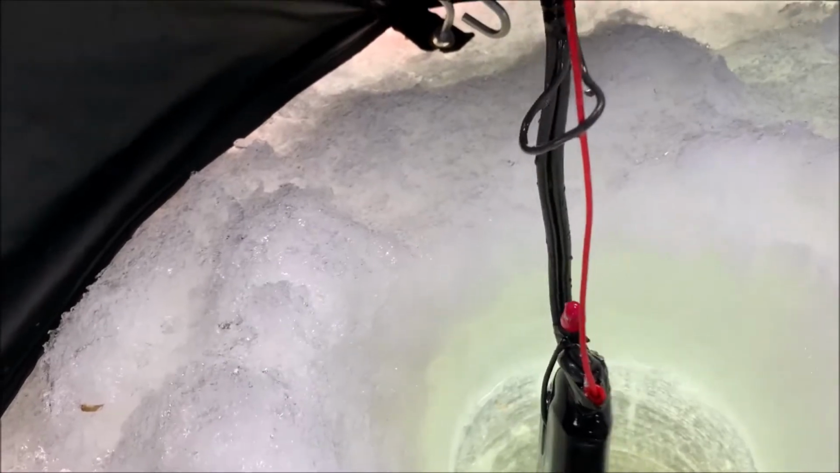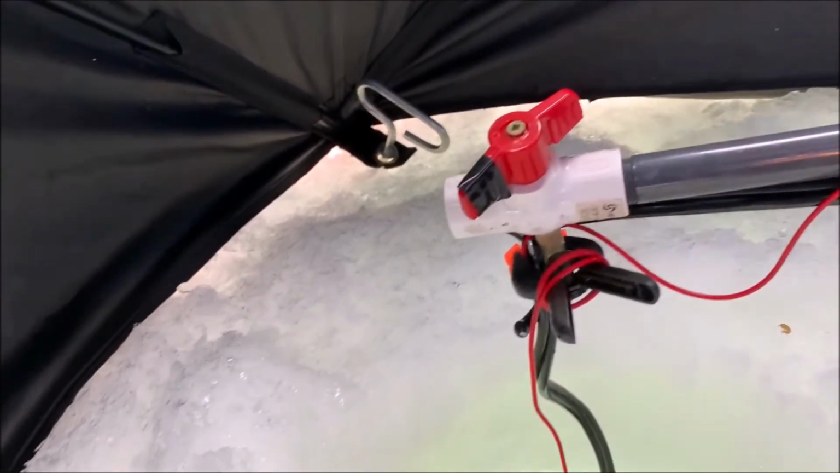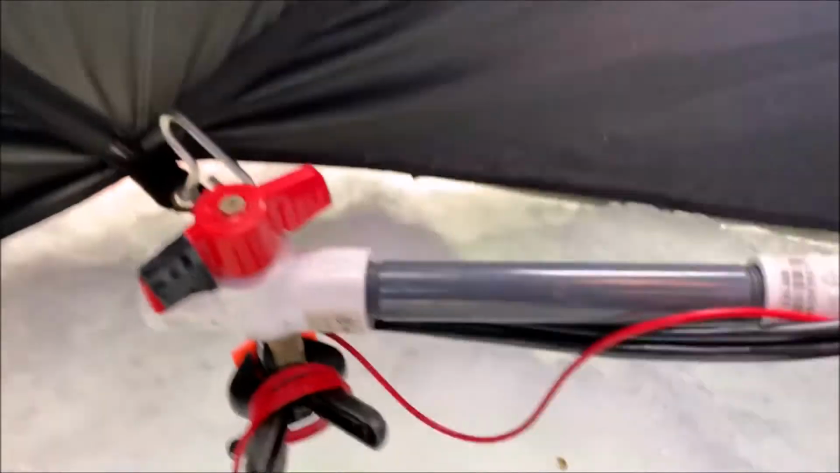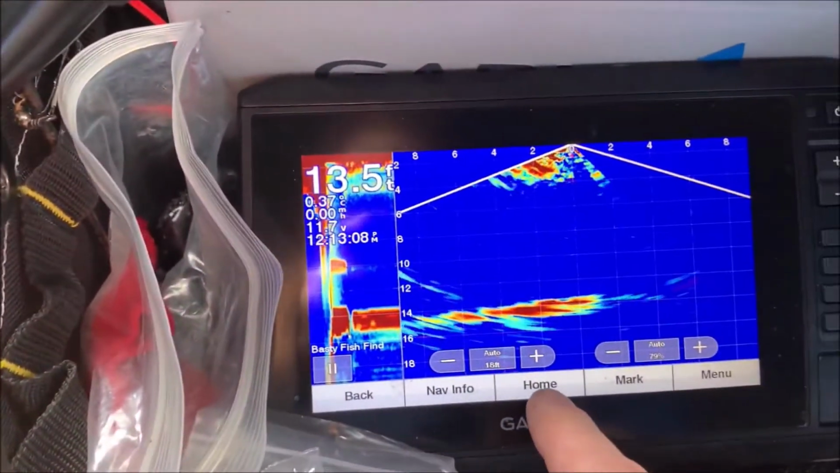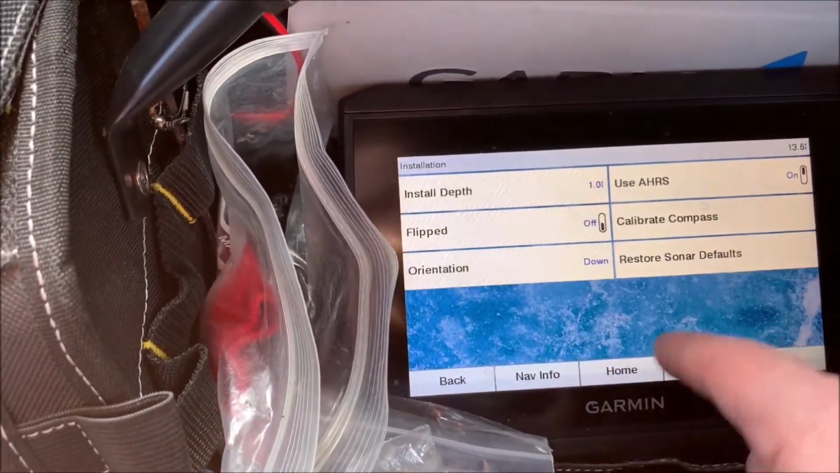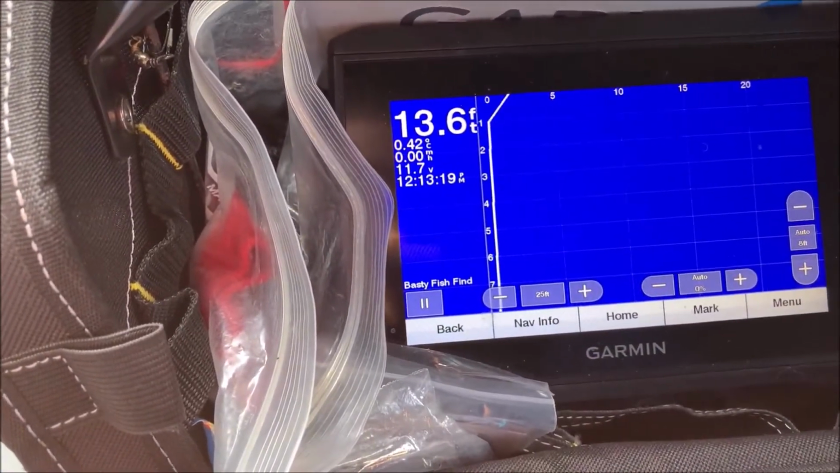So this thing can look out or down, but that can be done from the surface. You don't have to pull the transducer out to do that. And then just on the unit over here, now that it's pointed forward, this works two different ways. There's an auto setup, but it doesn't always work, I've found. So you just switch it to forward.